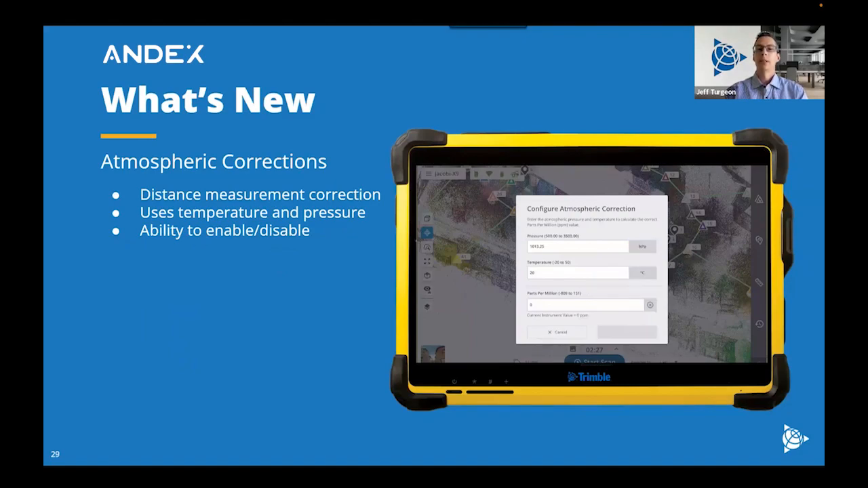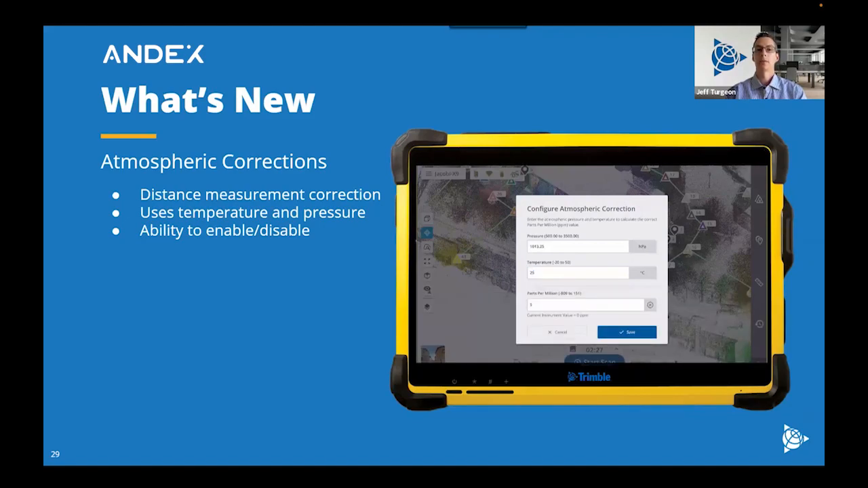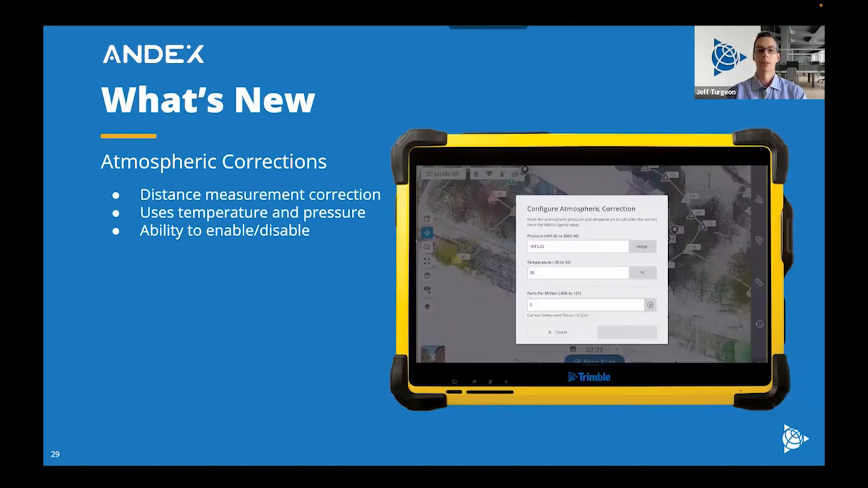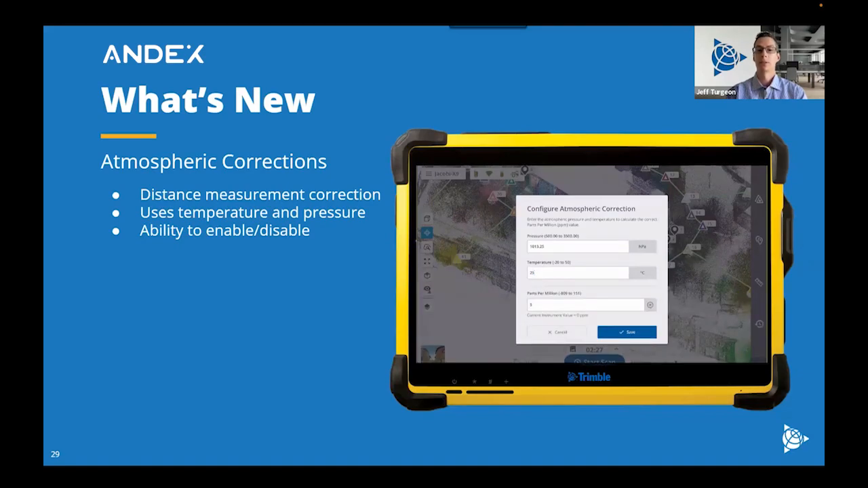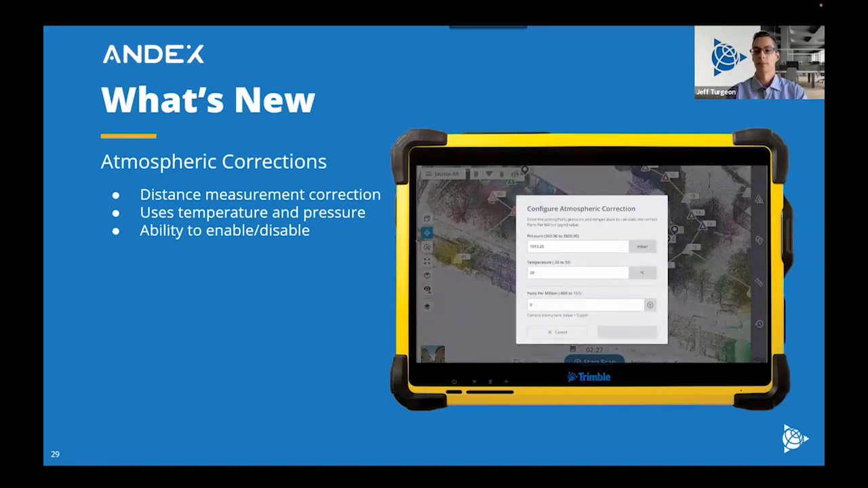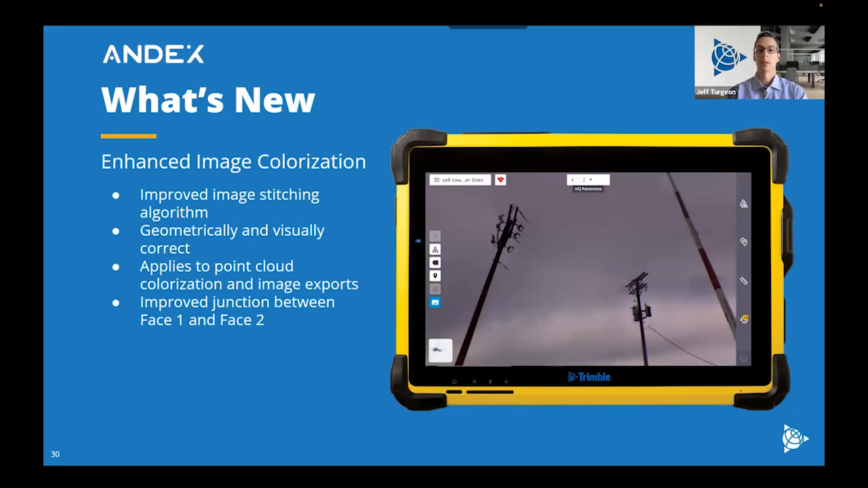So what's new with the latest Perspective release? With the X9 specifically, we have introduced atmospheric corrections, and this is due to the range of the instrument. So this comes from the optical world where your total stations are using the temperature and pressure differences in your atmosphere to correct for the distance errors that you'll get based on deviations from your standard 1013 millibars and 20 degrees Celsius, which is shown in the little GIF here. You also have the option to just change the ppm directly if you know what it is.